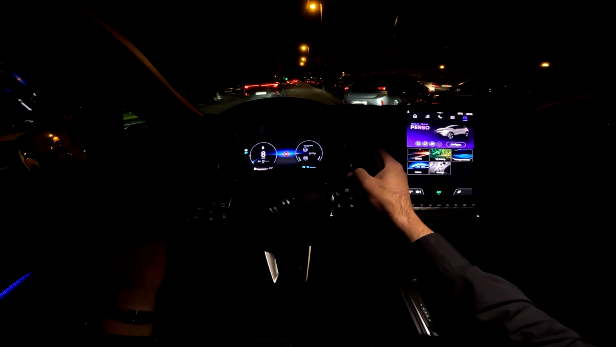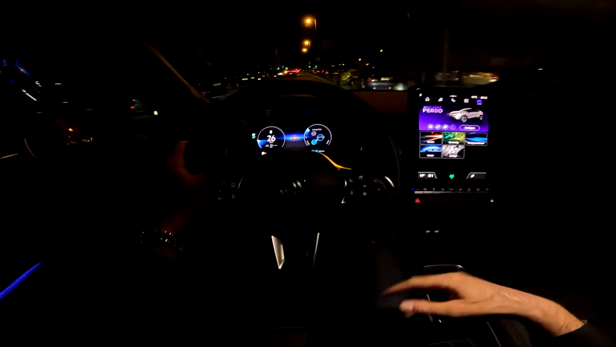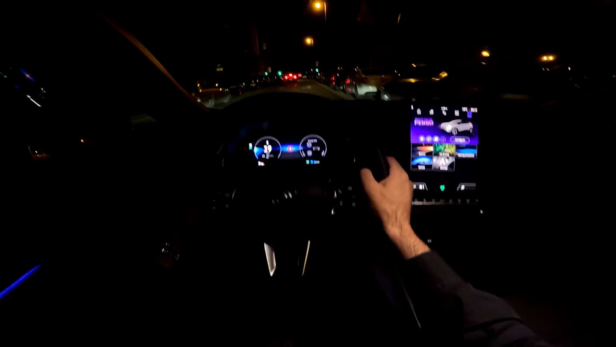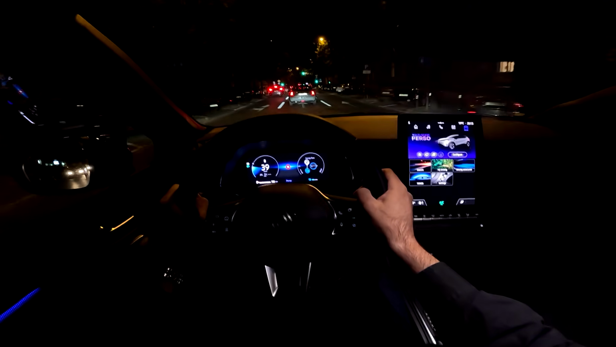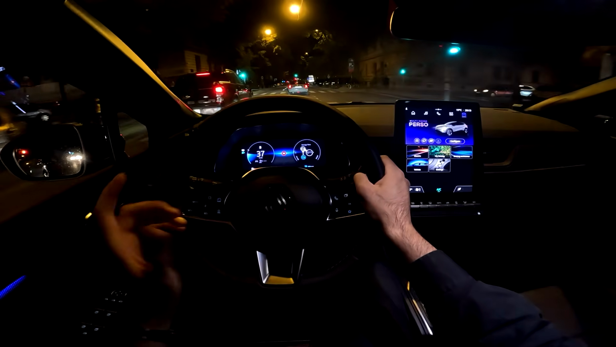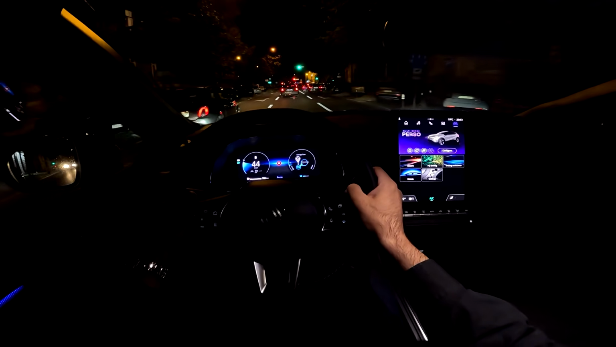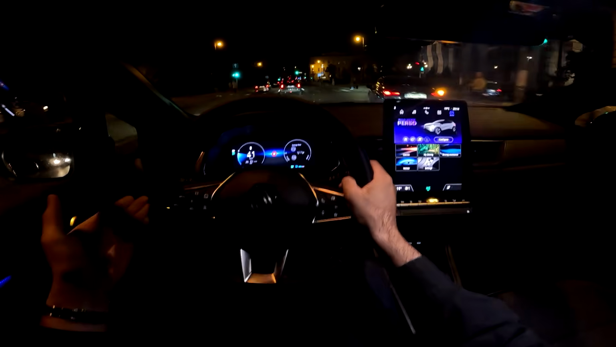And this is the full hybrid, which means the self-charging hybrid, so you don't need to do anything. The car will charge the battery by itself. So everything is working very nice. And this is the speed warning, and it is mandatory by law in new cars in Europe. So when you go over the speed limit, it will do the beeping sound, the warning sound, but you can easily change the settings. I mean, every time you start the car, it needs to be on by law.